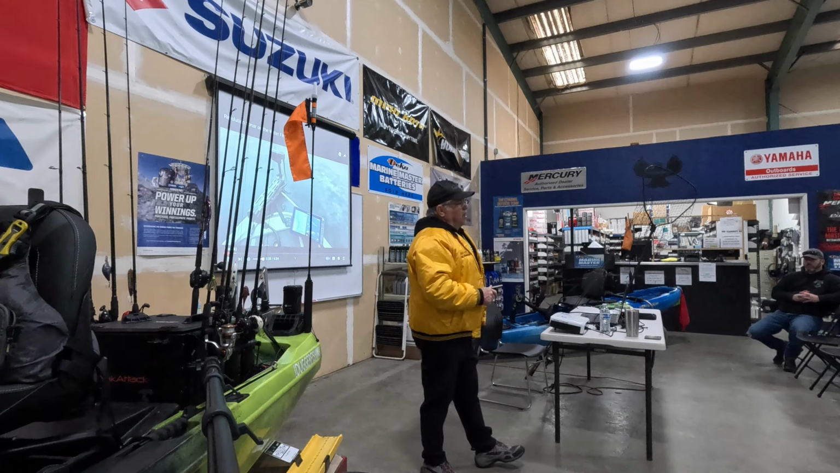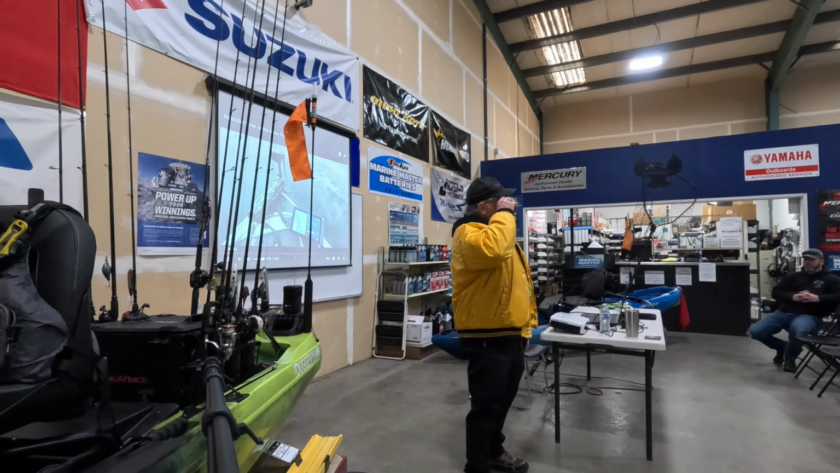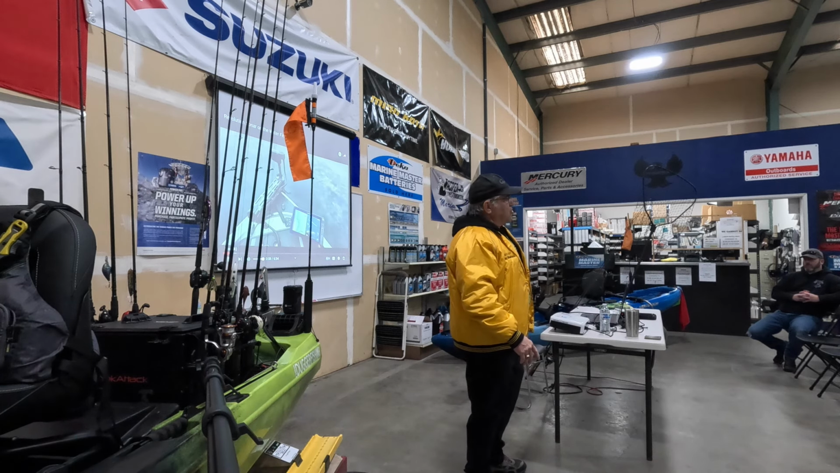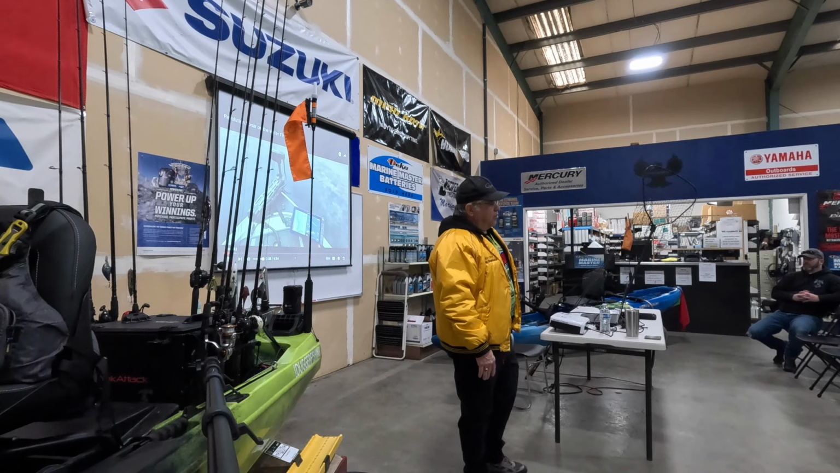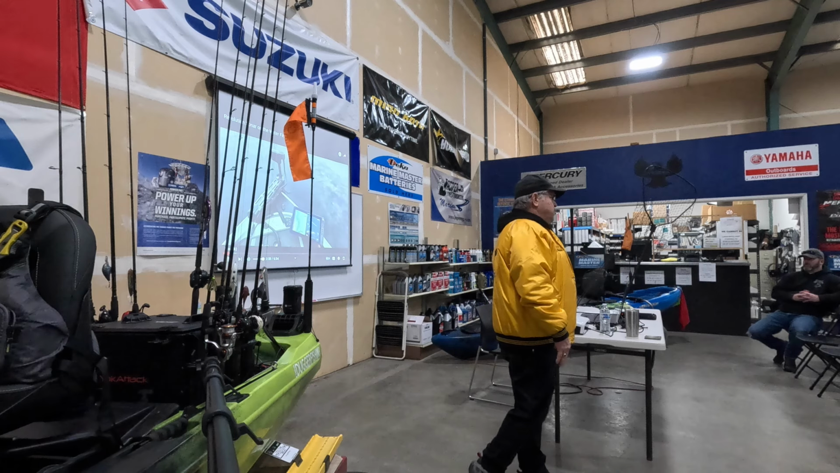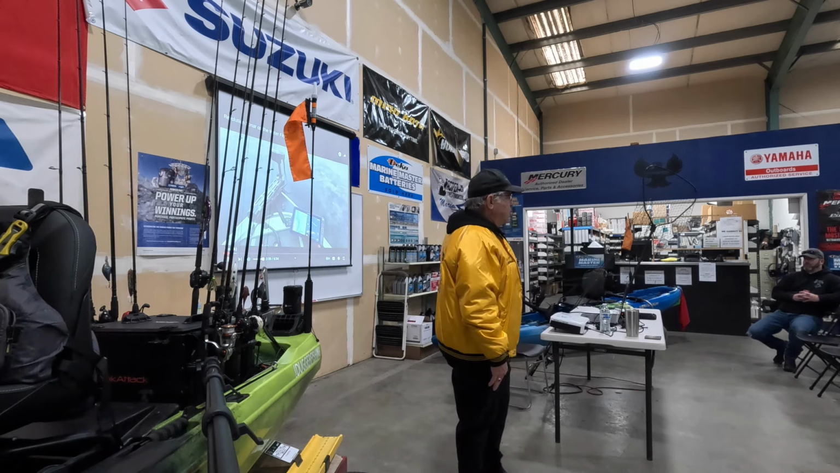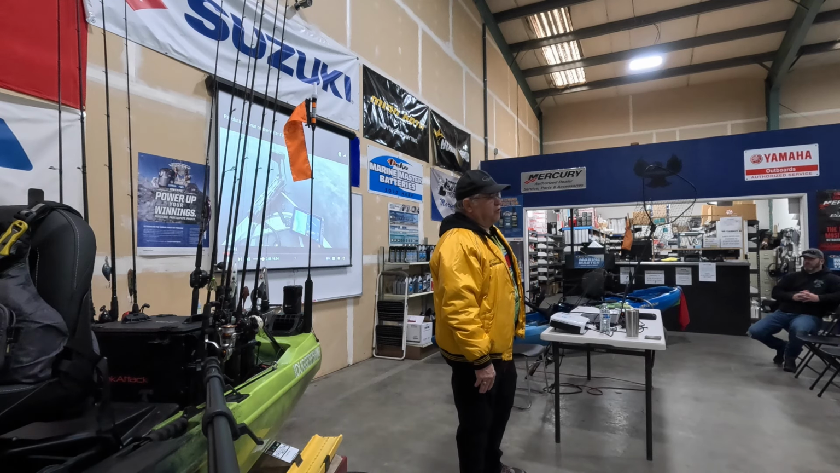Well, I have stayed away from those turrets for many years because as a tournament fisherman, the hassles of dealing with a turret are insurmountable in my mind, especially if you fish big water like the Columbia River where you have huge waves and you're taking waves over the bow of your boat. They just don't stand up to the rigors of tournament fishing.